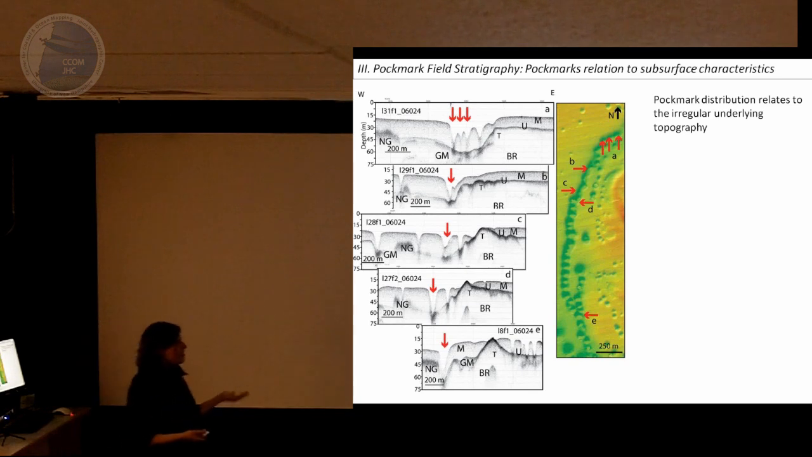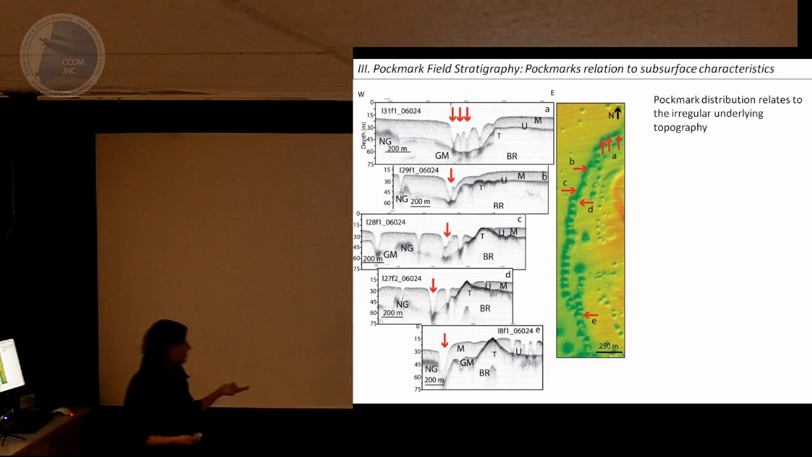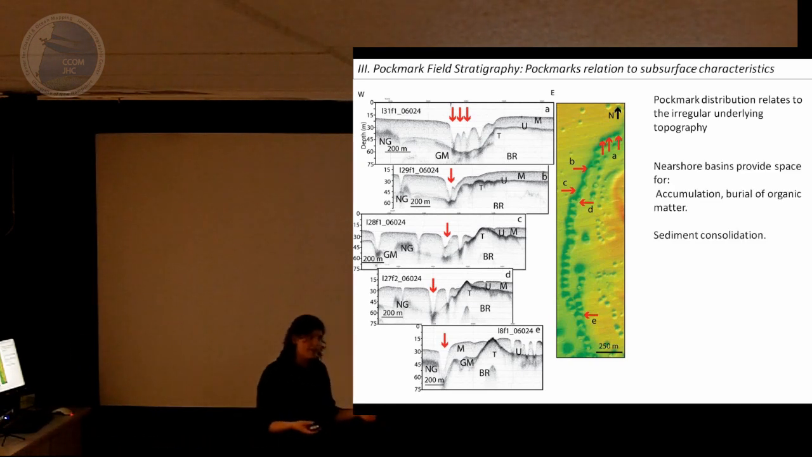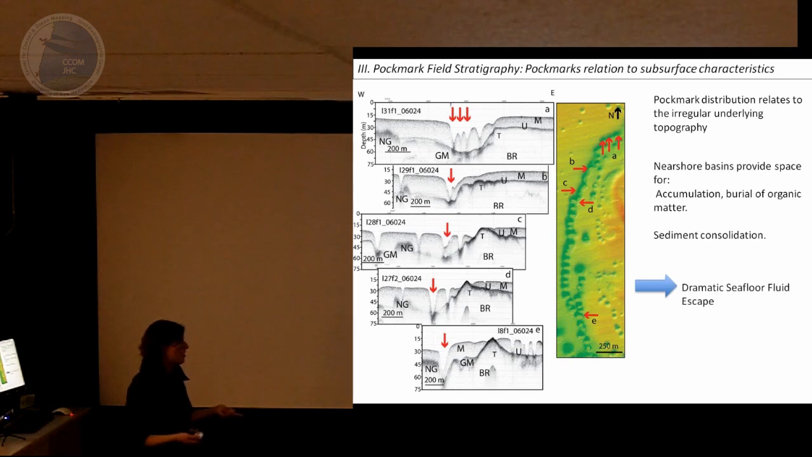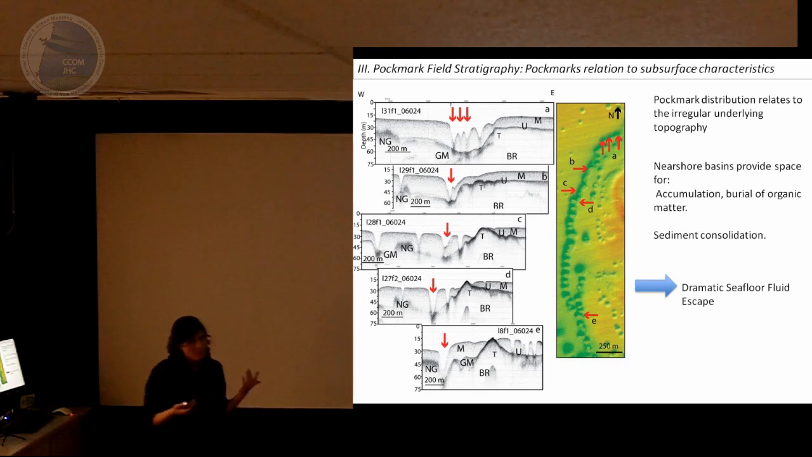Looking at the subsurface data and the spatial analysis, we can determine that pockmark distribution does relate to the underlying topography. We have these nearshore basins where we seem to get clustering of the pockmarks. These basins provide accommodation space for accumulation of eroded sediment. They provide space for sediment accumulation or consolidation. And they could be providing a fluid focusing gradient which enables the fluid to escape, forming these large craters.